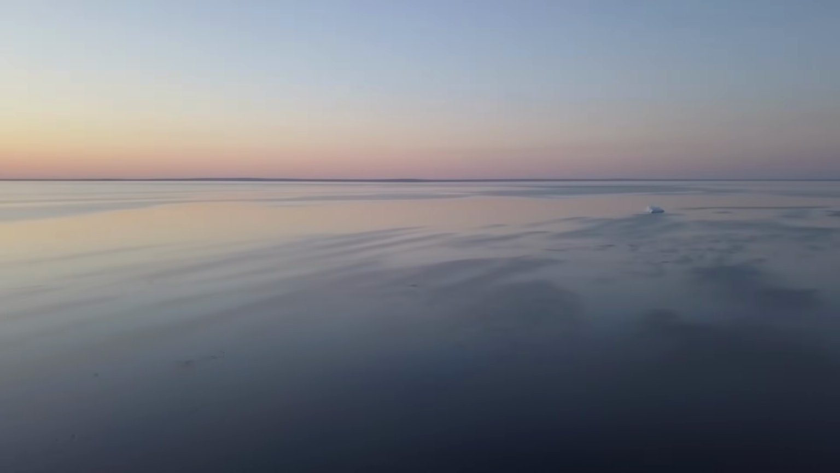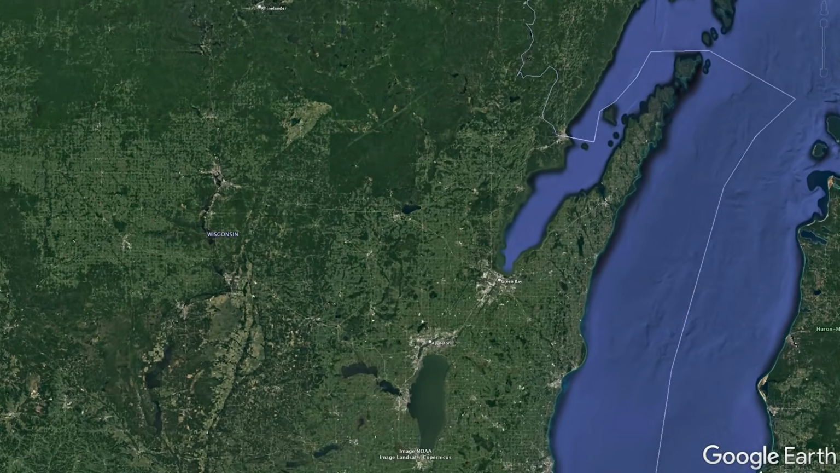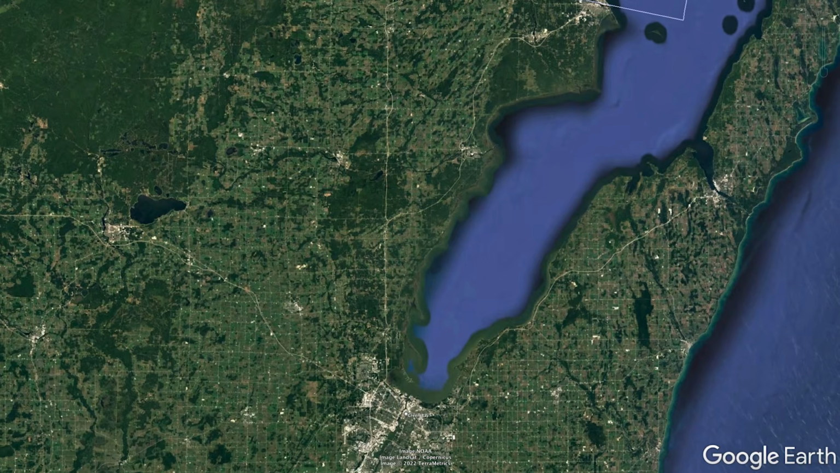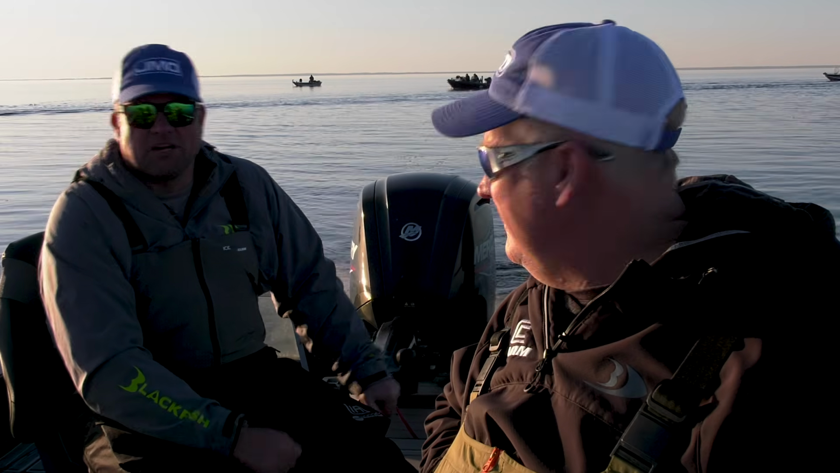And we're back on Green Bay, which, you look at Green Bay, you know how many walleyes are in Green Bay, and every spring all these fish push up into these major river systems that dump into Green Bay, whether it's the Fox or the Peshtigo. We're out of Oconto today. Just one of my favorite places to come each spring. Just so many different fishing opportunities.